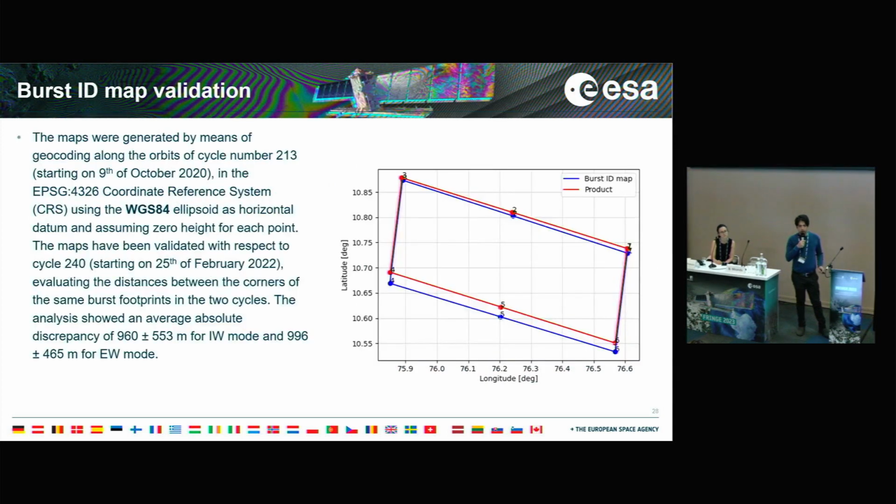This is the first version of the map. It was created using orbits from cycle number 213 in October 2020, and it was geocoded using the WGS 84 ellipsoid with zero height, and it was validated with respect to timing annotations from cycle 240, giving an average error within 1 kilometer.